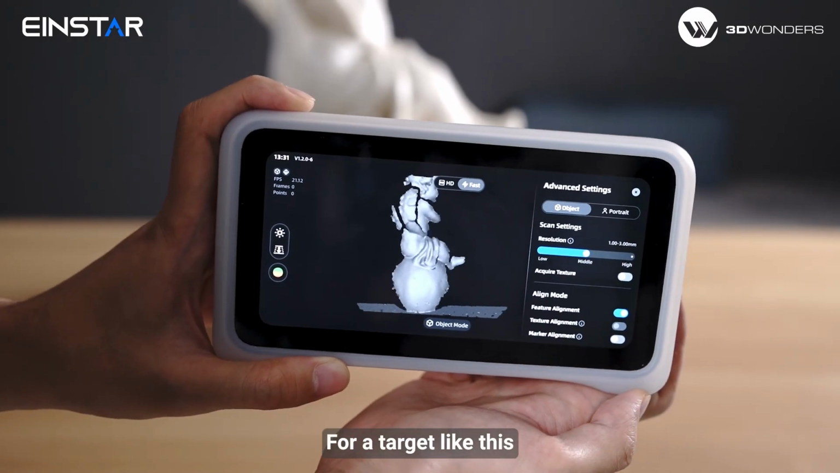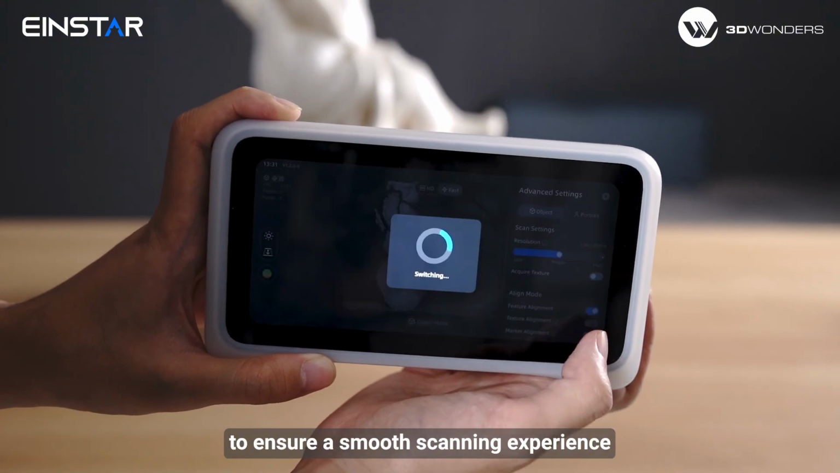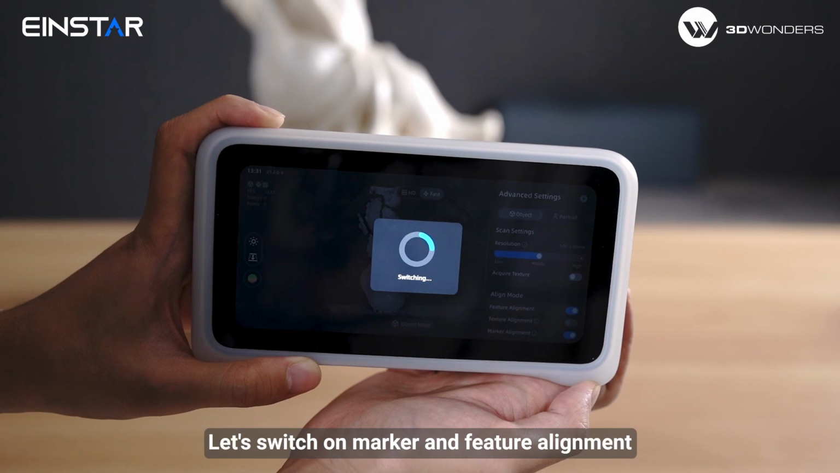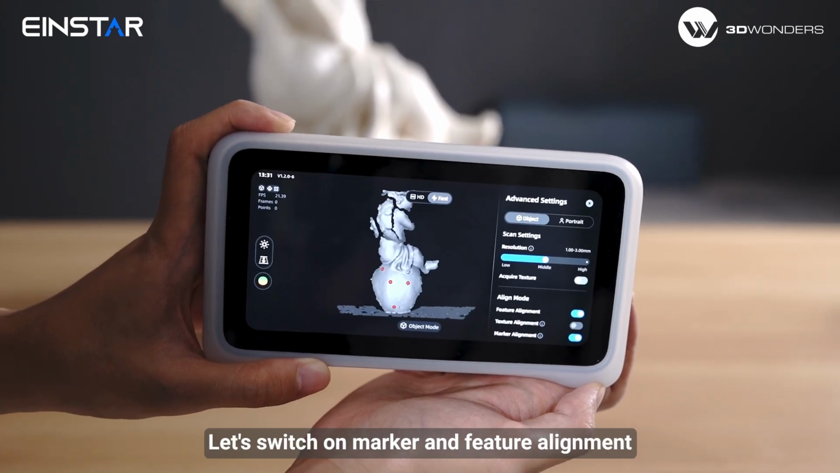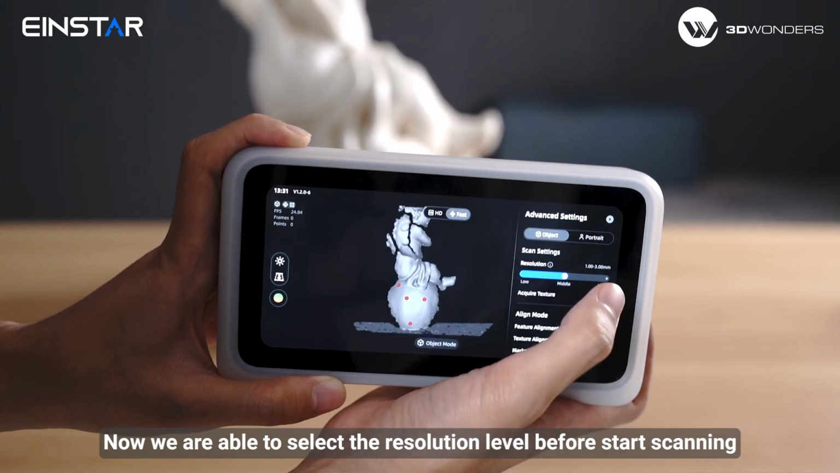For a target like this, we recommend using hybrid alignment to ensure a smooth scanning experience and more accurate data. Let's switch on marker and feature alignment. Now we are able to select the resolution level before starting scanning.